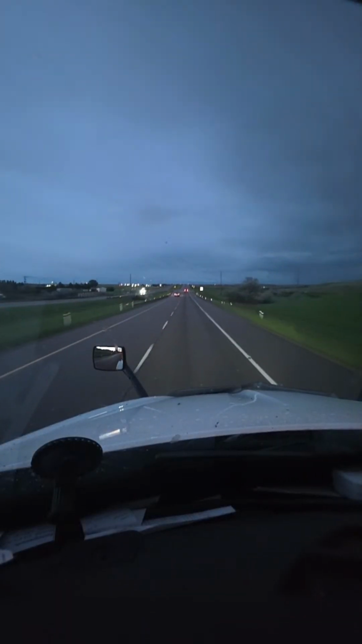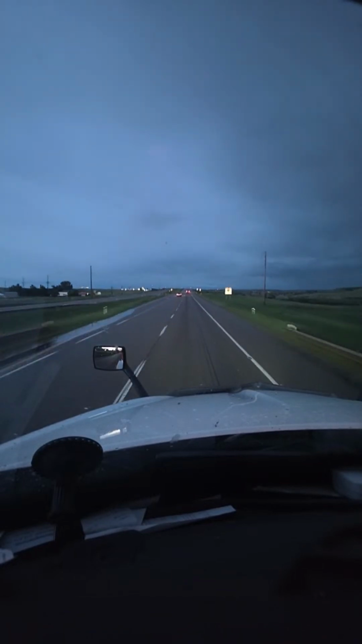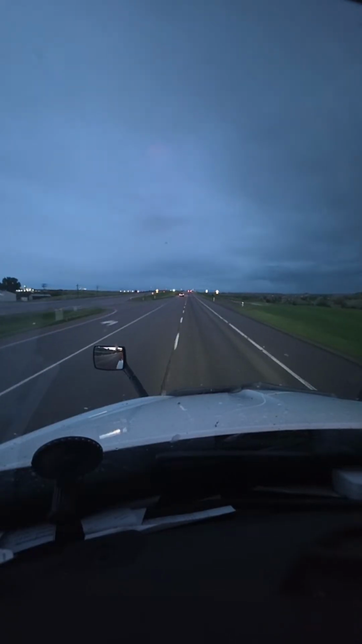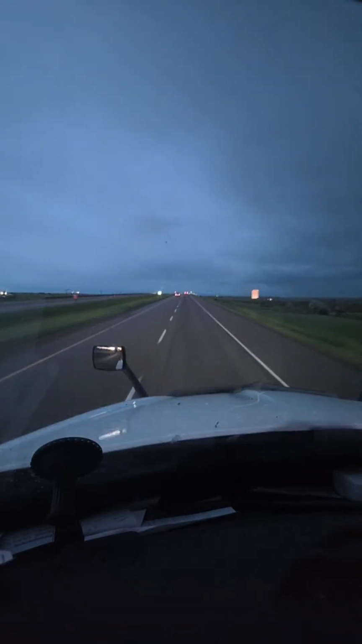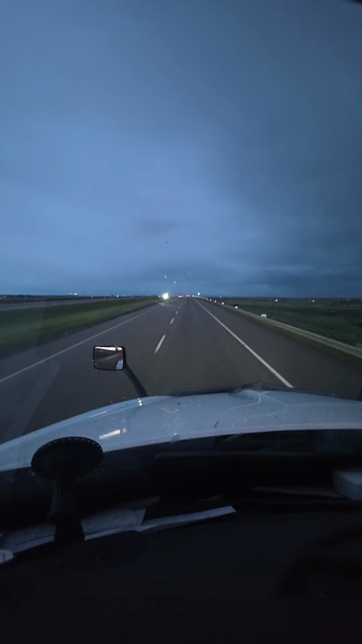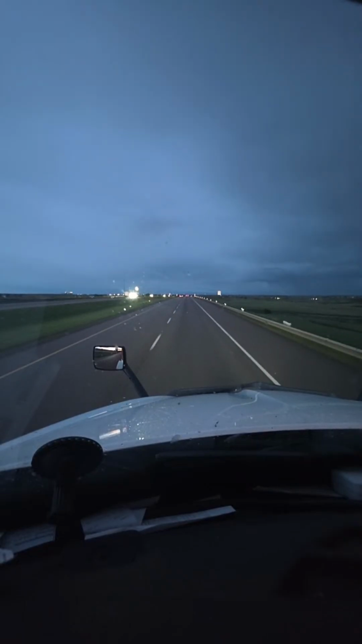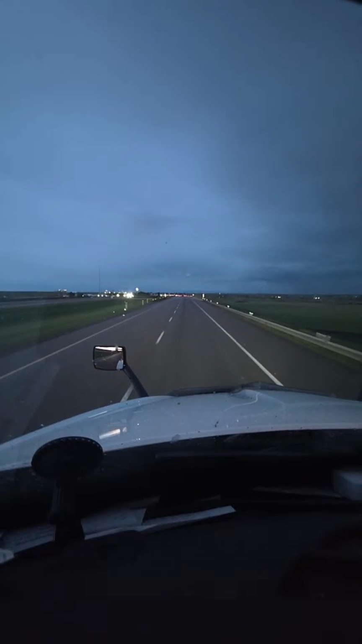But the tolls, if I cross at Pembina, North Dakota, and go from the 75 and take Interstate 29 south to North Dakota, and then 94 all the way through Chicago and all of that, it's going to cost me.